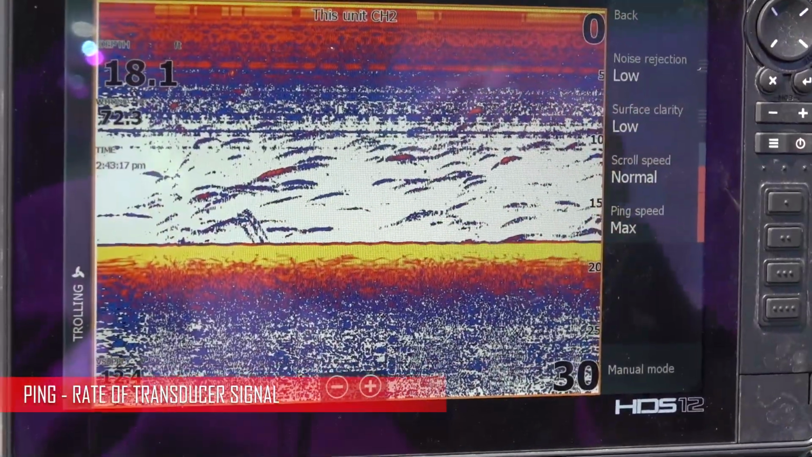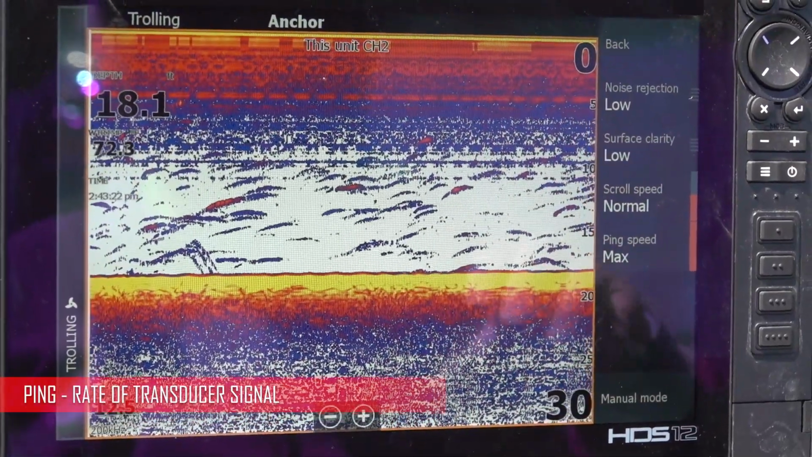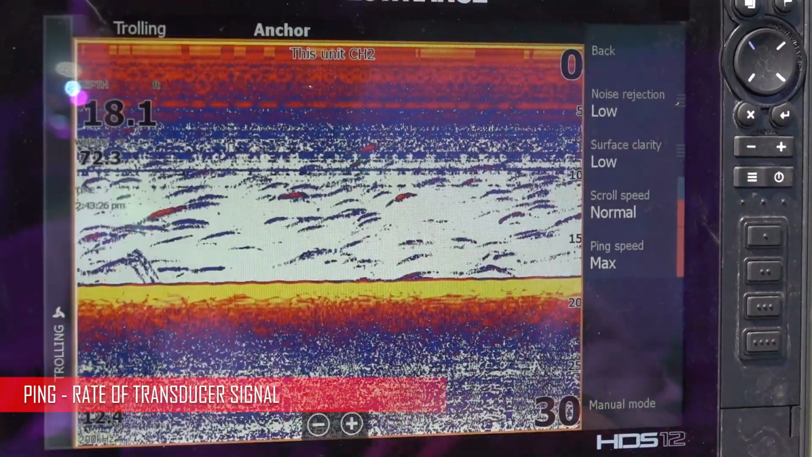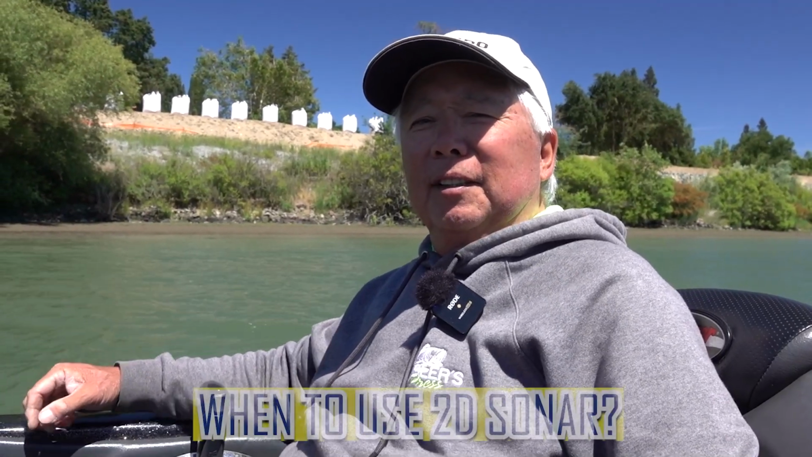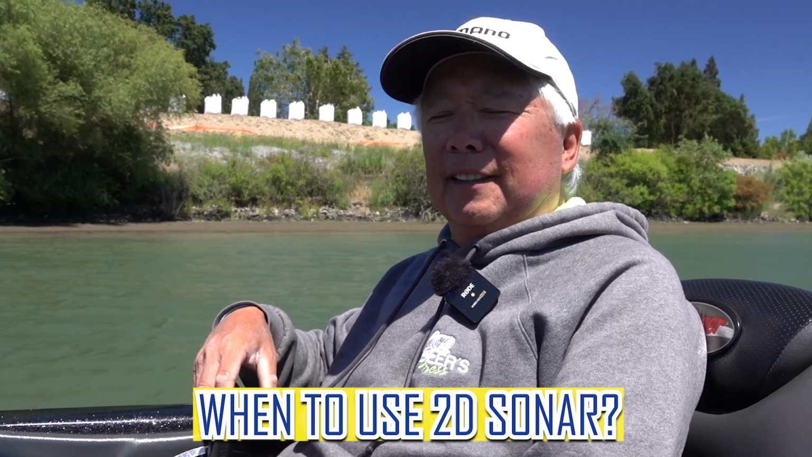When I take off and I'm running fast, I don't adjust it because I don't want to slow down. If I see just some scratches across the screen, then I'll slow down and graph like I'm supposed to.